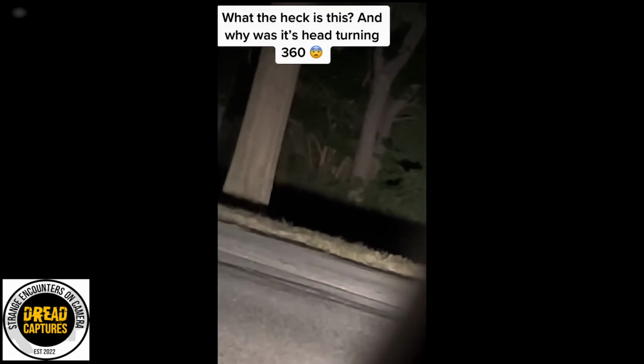The video shows this unidentified creature just moving in ways that don't look natural for any regular animal. The comment section is going wild trying to figure out what they're looking at. Most are convinced it's some type of cryptid, or at least something undiscovered.